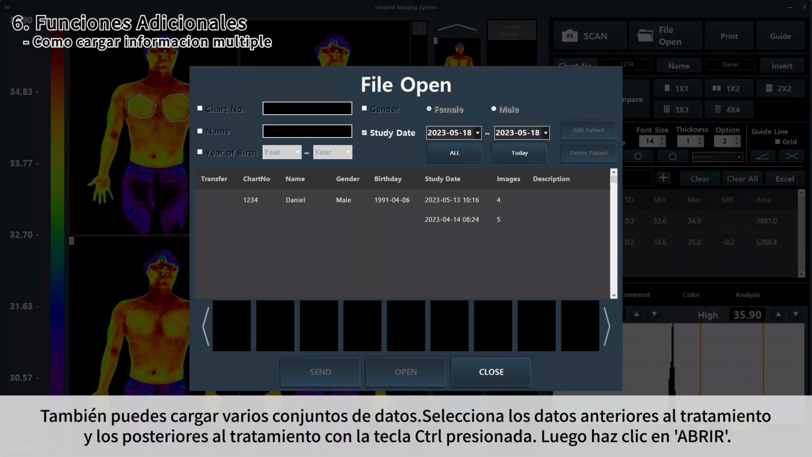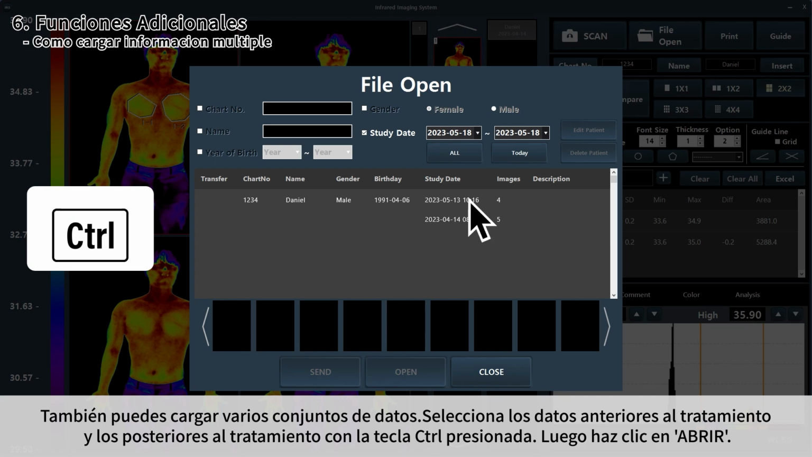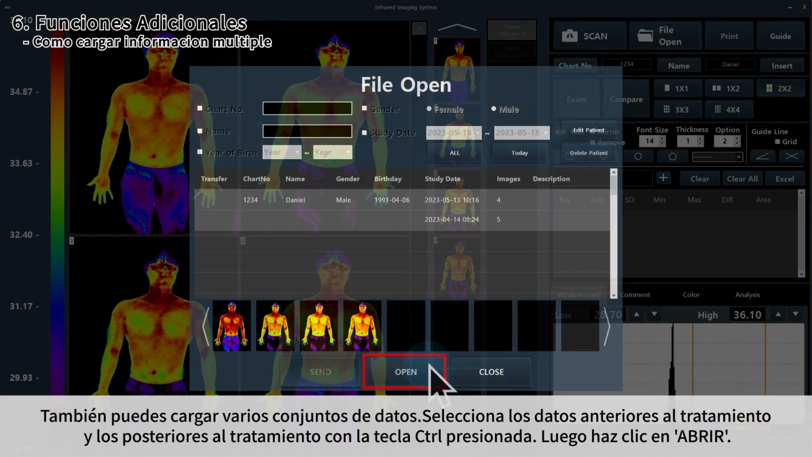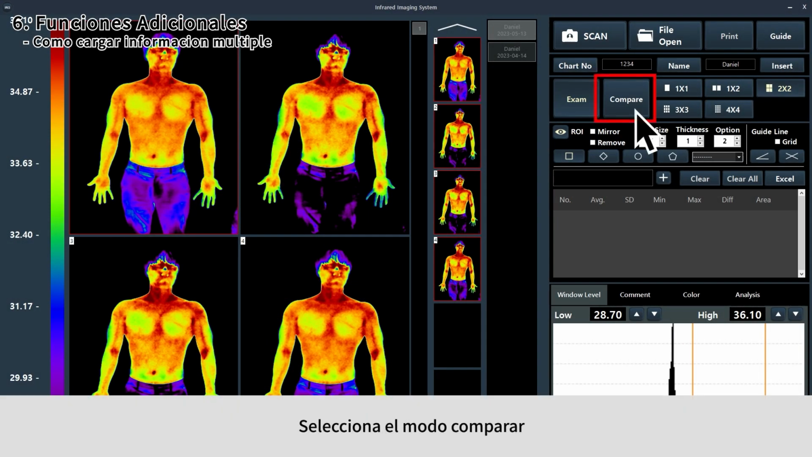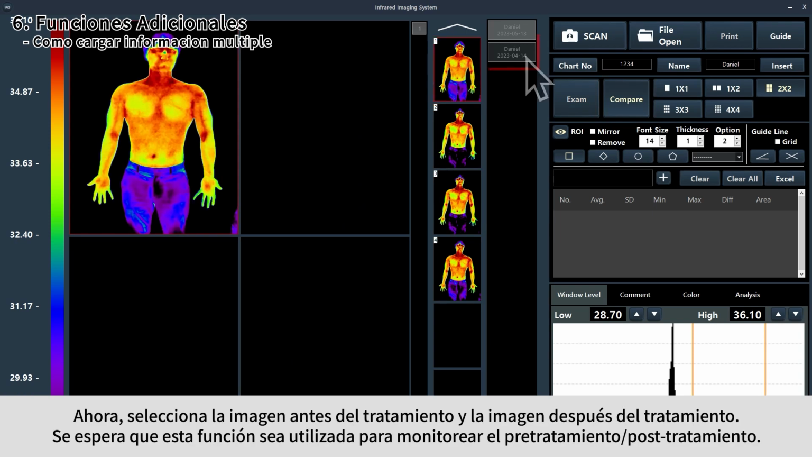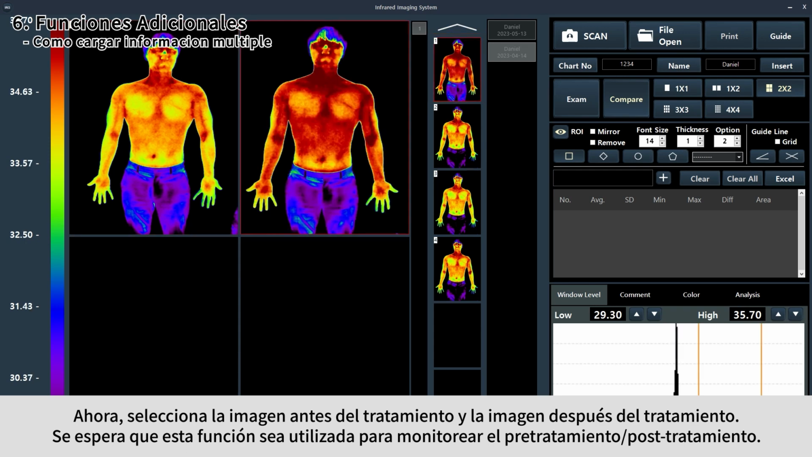You can also load multiple data. Select the previous data before treatment and the ones after the treatment with Control key pressed, then click Open. And select the Compare mode. Now, select the image before the treatment and the image after the treatment. This function is expected to be utilized for monitoring pre- and post-treatment.